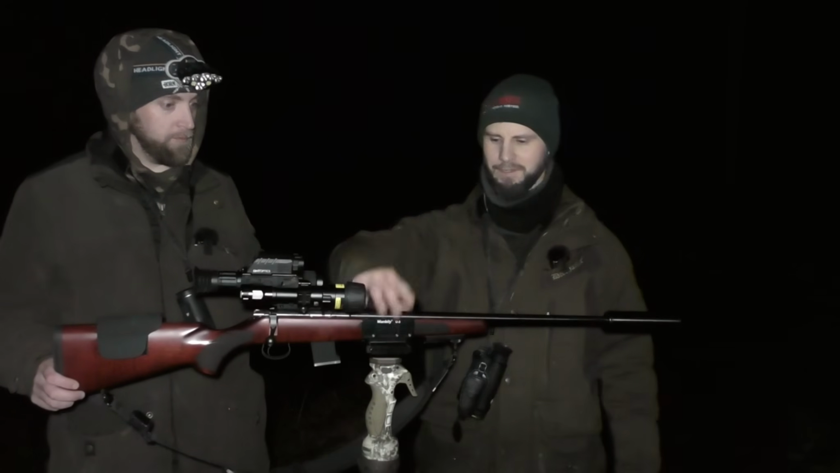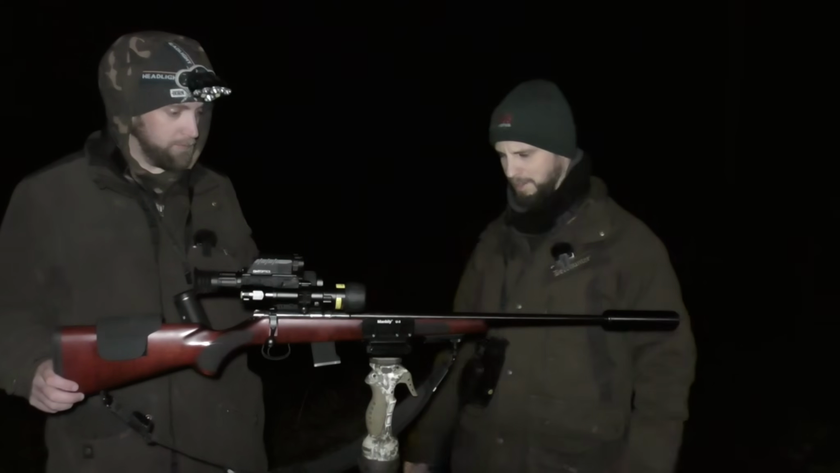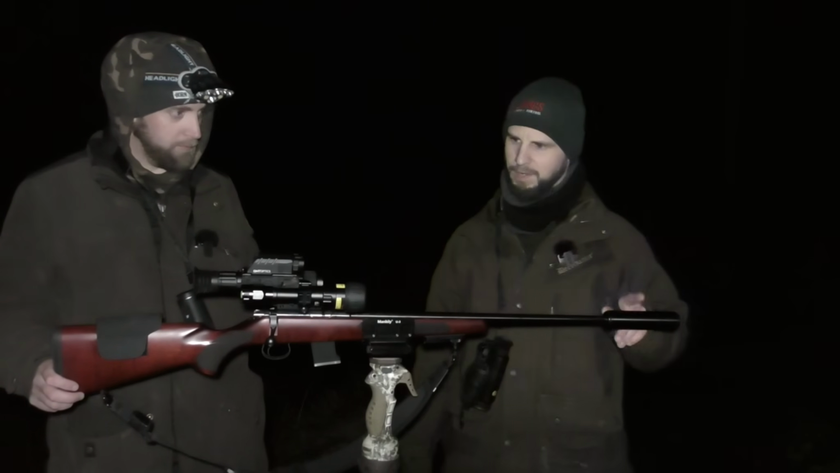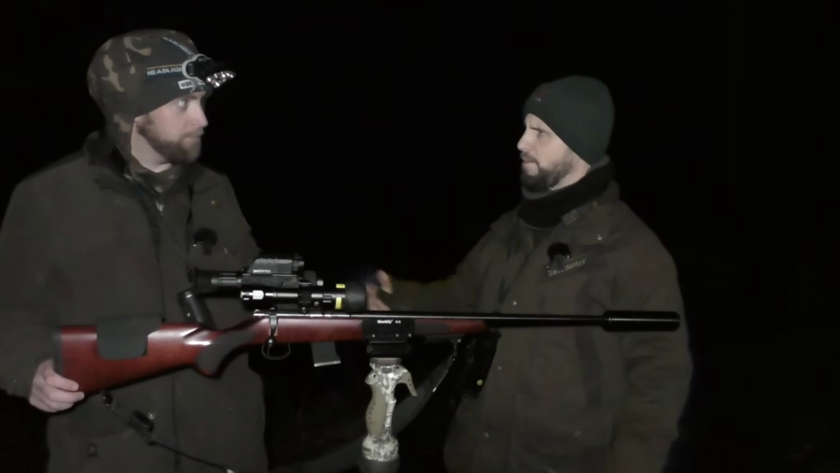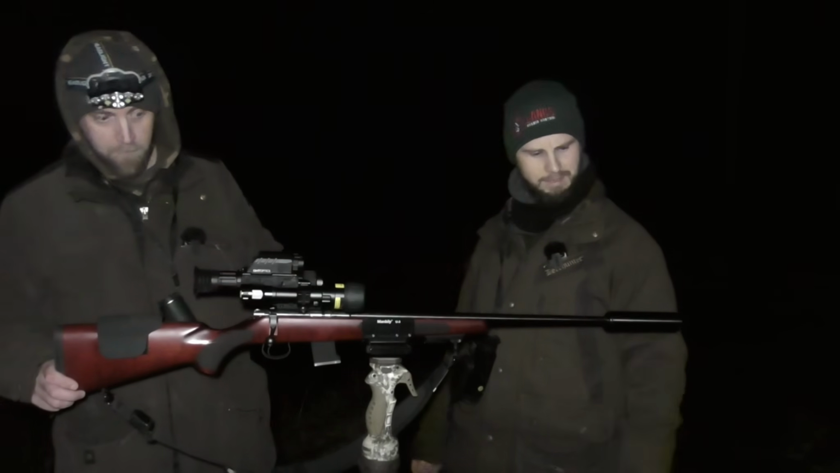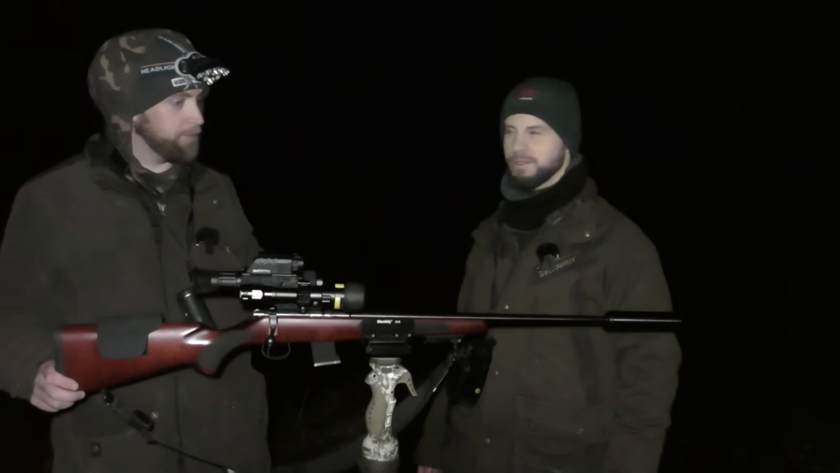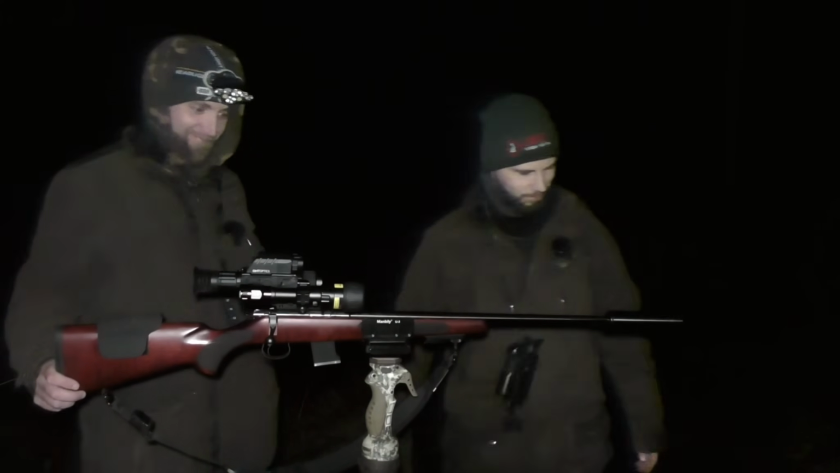We have the Manbilly saddle clamp, and attached is the Primos trigger sticks Gen 3, the tall version. And we have a SAC moderator on the end. And Remington 17 grain ammunition. Yes, that's the one. 17 grain, and it's absolutely KOing some of these rabbits. When you hit them anyway. Right, let's go get some more rabbits. Yeah, let's do it.